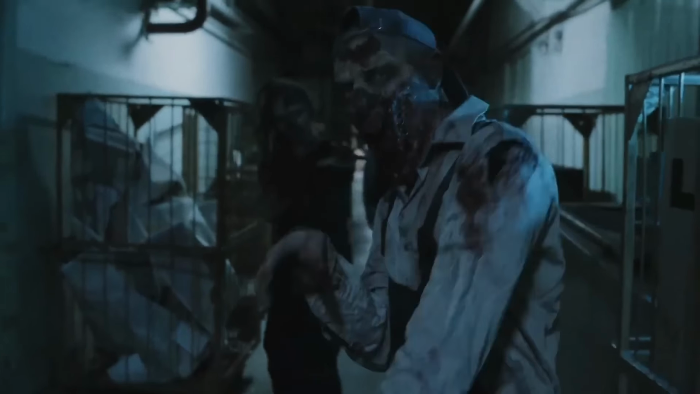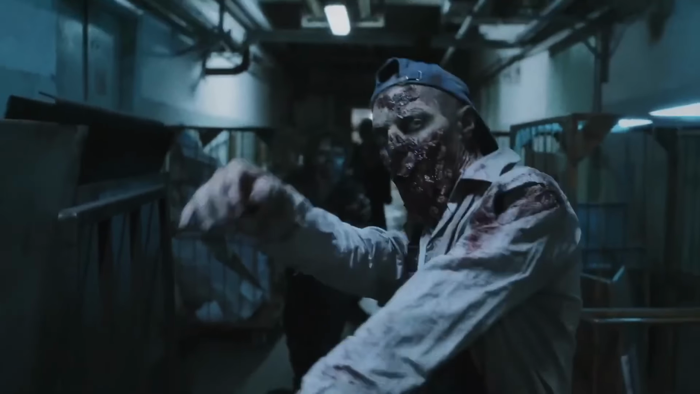I'm sure most of us have seen the show The Walking Dead. So where do you stand on zombies? Fiction or frightening reality? Well, this video might make you rethink things. Captured on a trail camera, this creature looks straight out of a zombie movie. I mean, look at this thing.